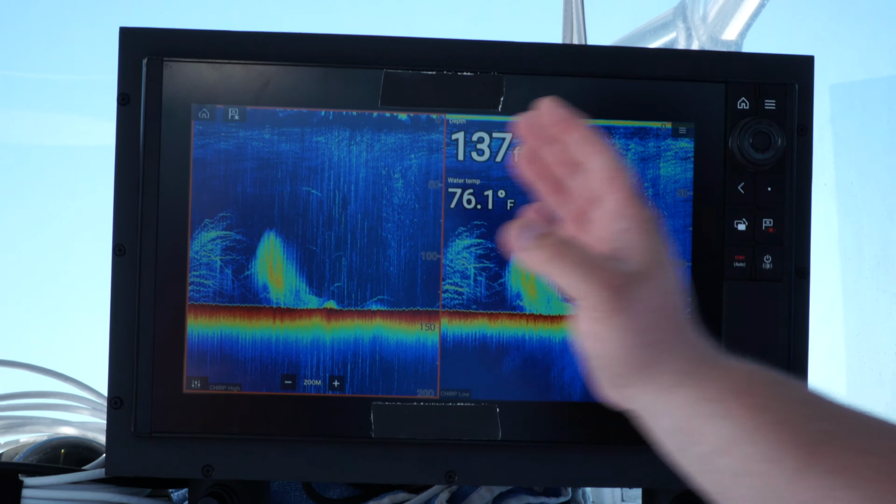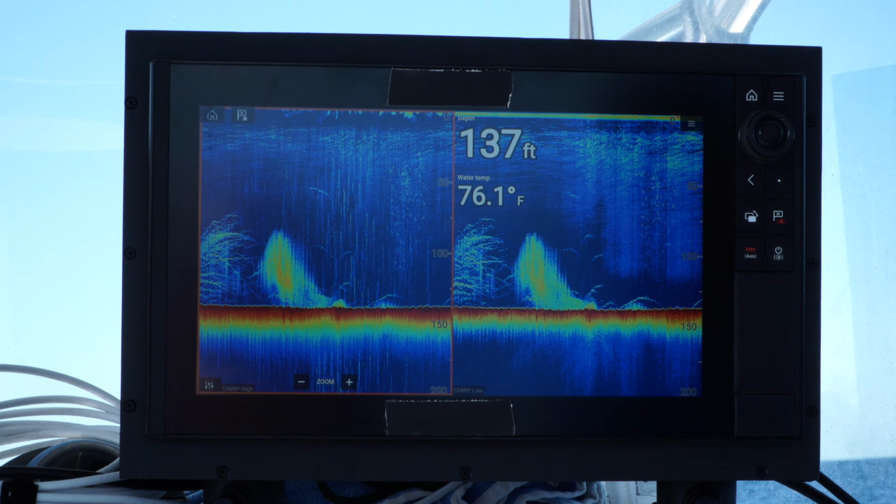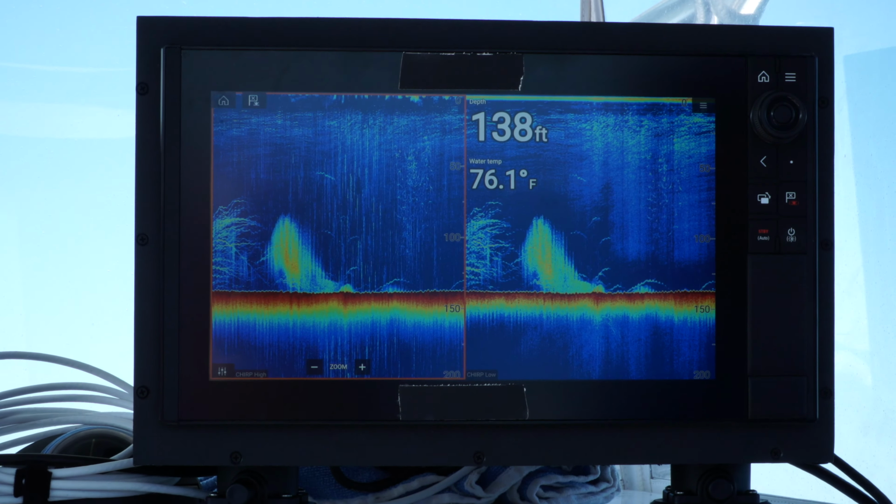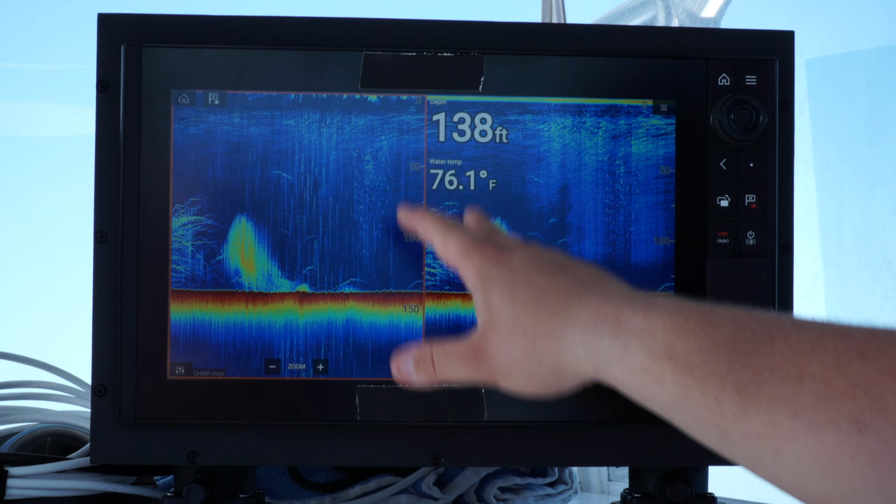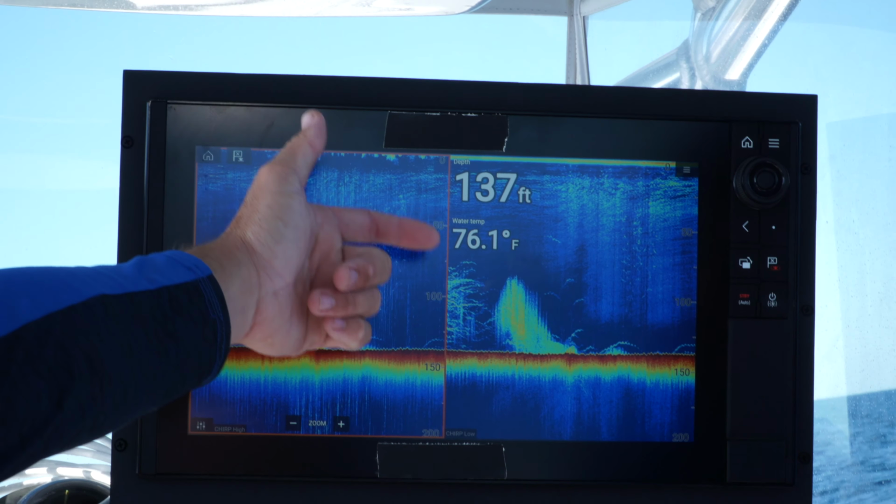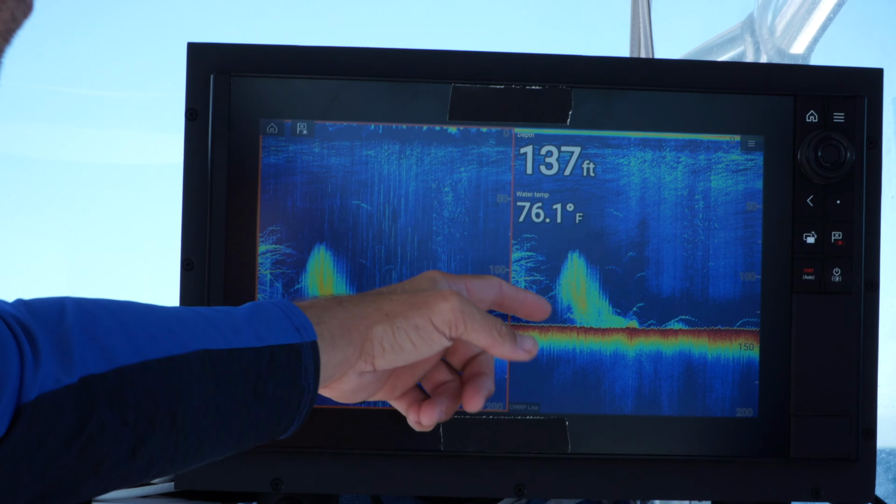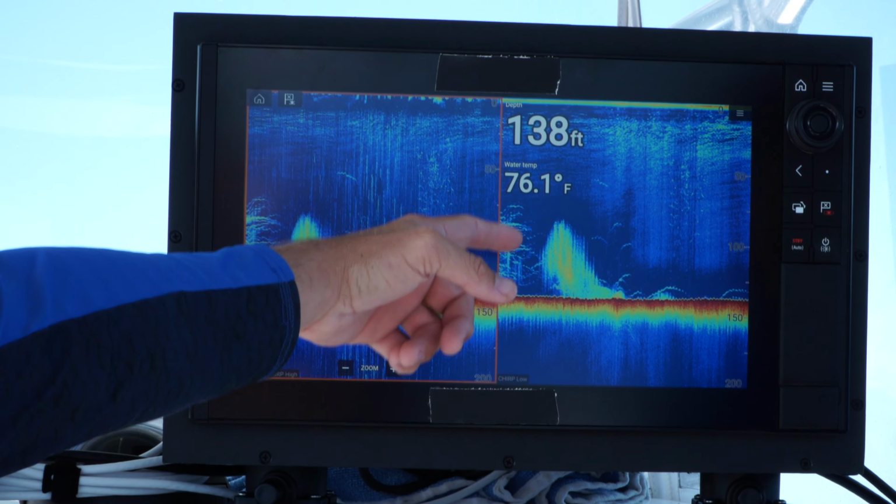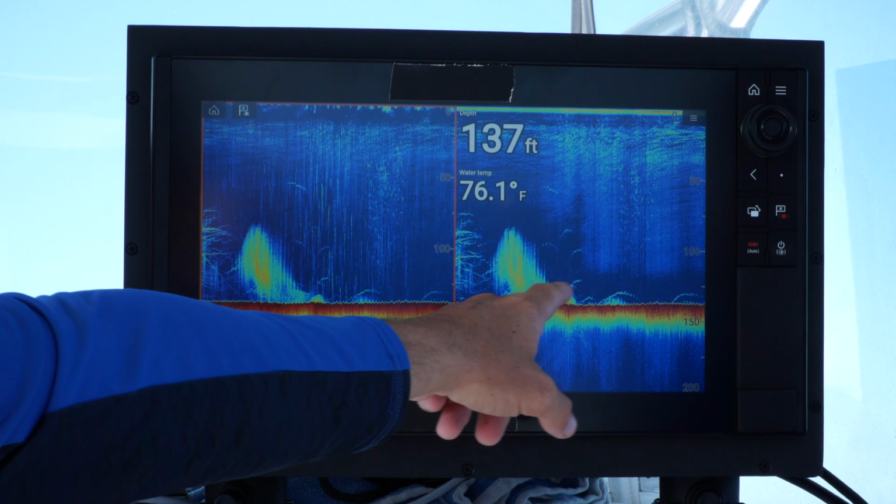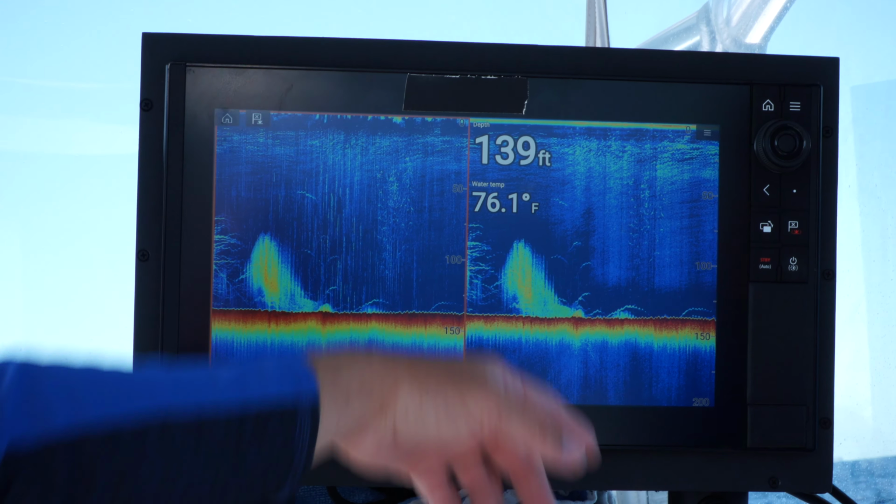All right, we've got our high CHIRP on the left and our low CHIRP on the right. And we just made a pass over the wreck. So, Cam, what do you think we're seeing over here on the left with these fish? Yeah, so what you're seeing here, that's a lot of the mackerels and jacks that we were talking about there. You're going to see them here. Then you'll see a lot of density here. That's going to be more bait oriented around the wreck. You kind of see the protrusion on the bottom, and that's going to be the structure.